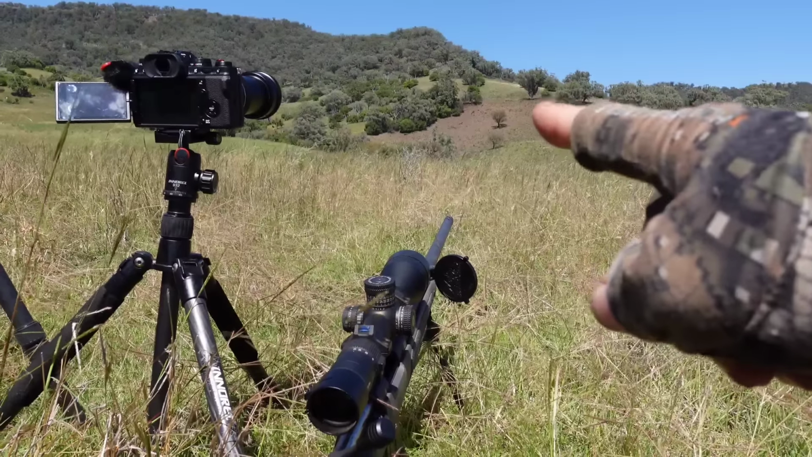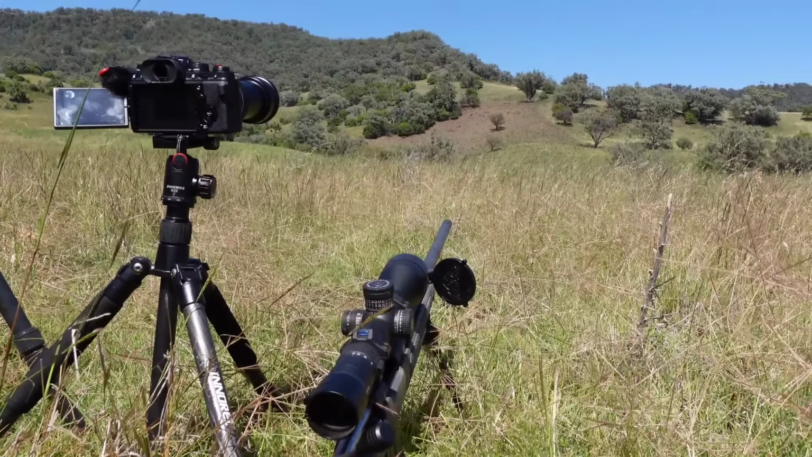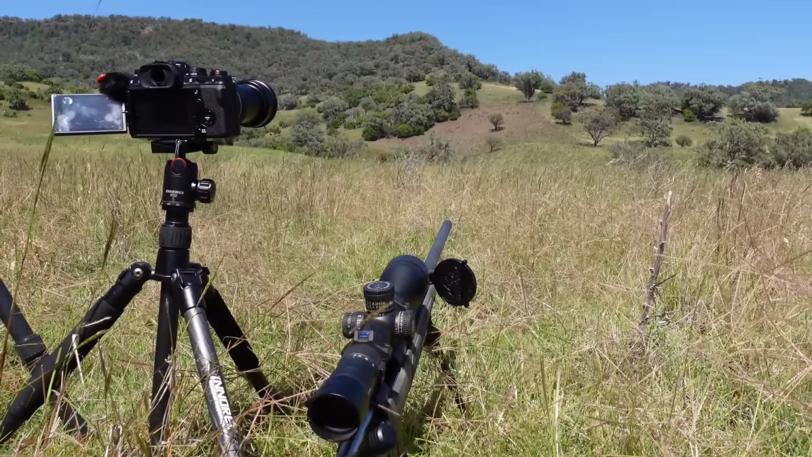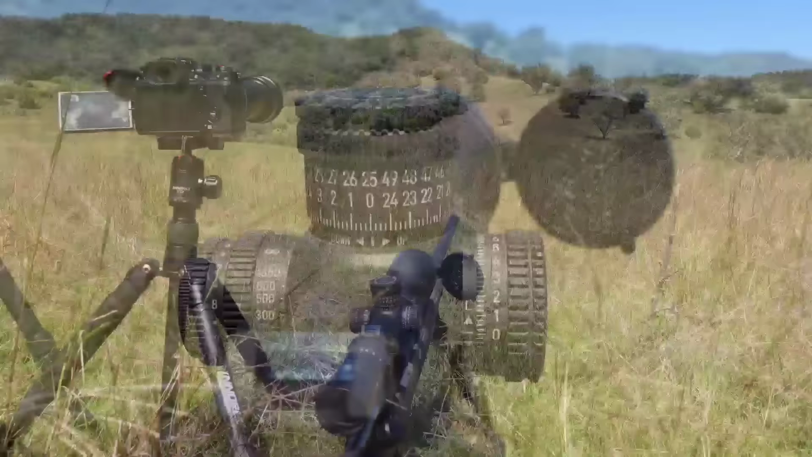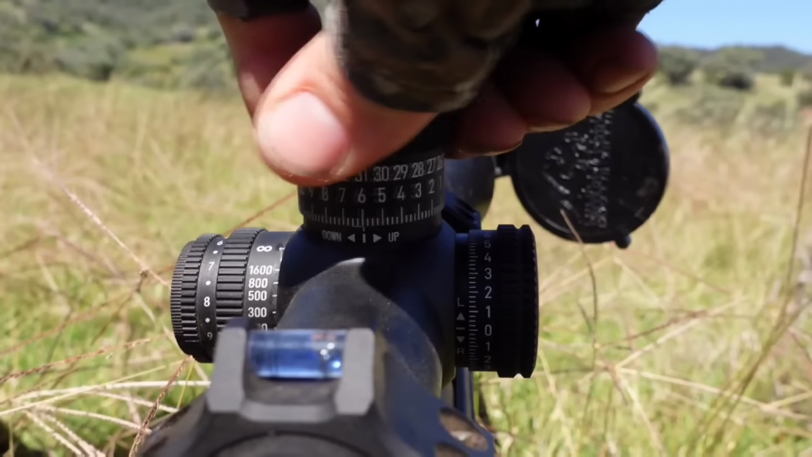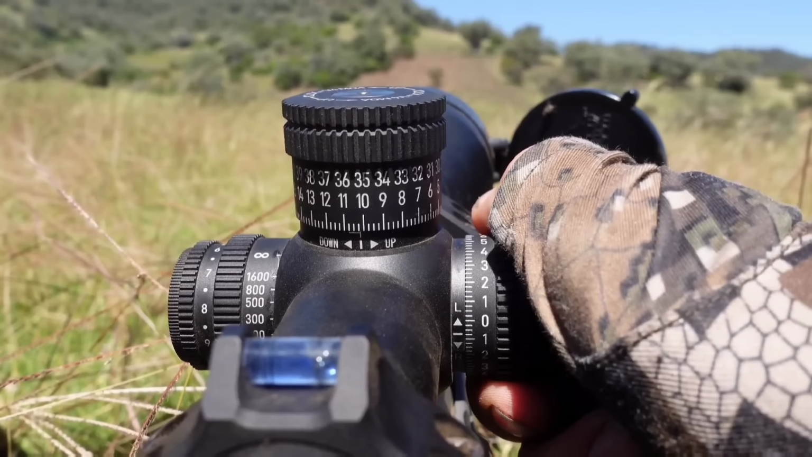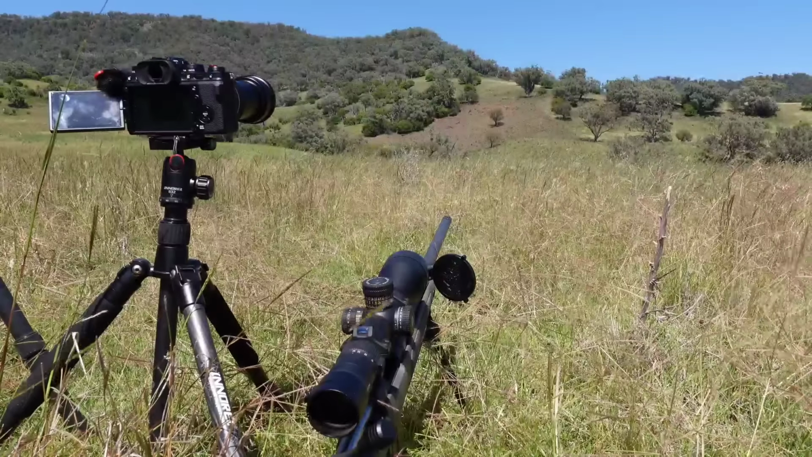A mob of goats up there on that hillside. It's 563 metres. I've got a 10 to 11 kilometre hour breeze coming back from about 10-11 o'clock. So the plan is we'll dial up just over 10 MOA to the left, 1.5. We'll send it, see if we can get one on the deck.